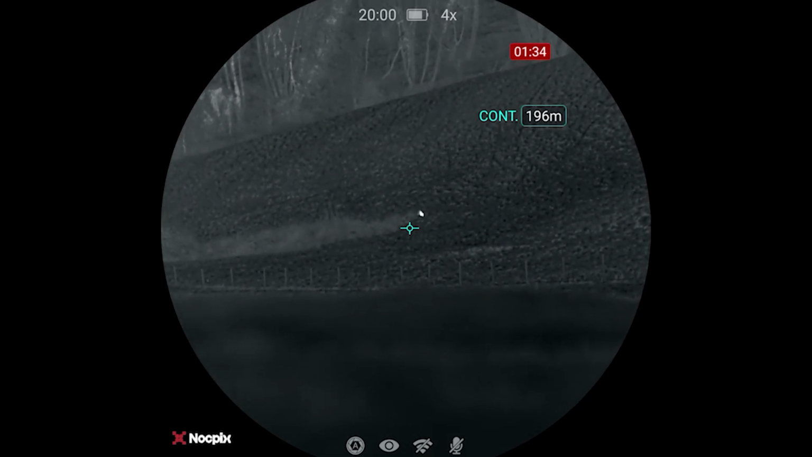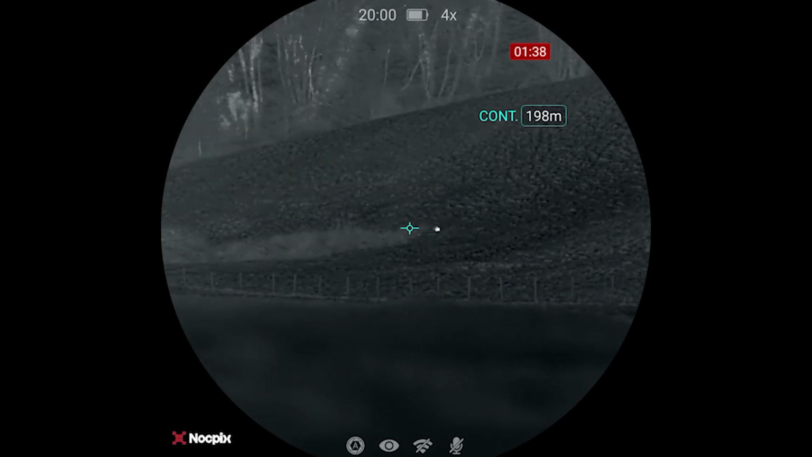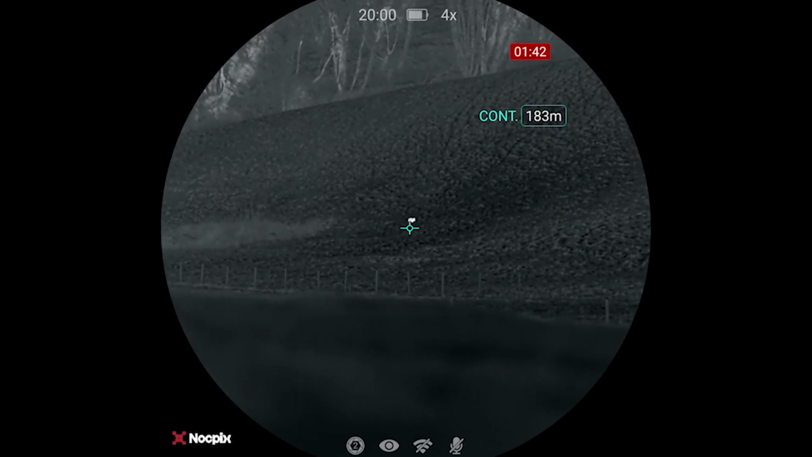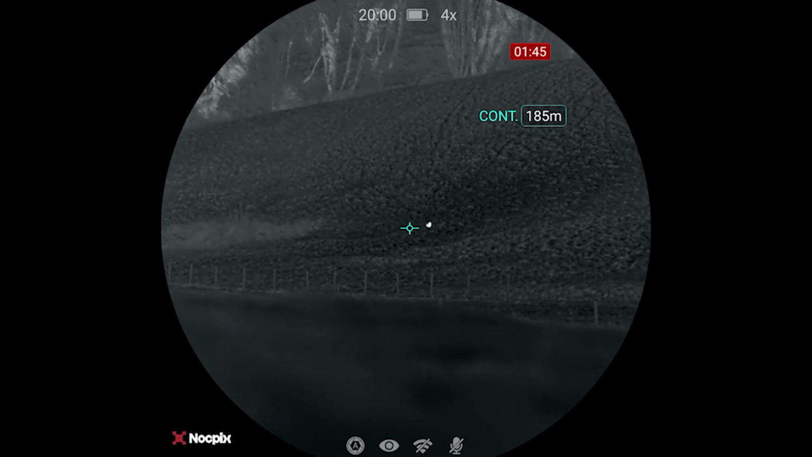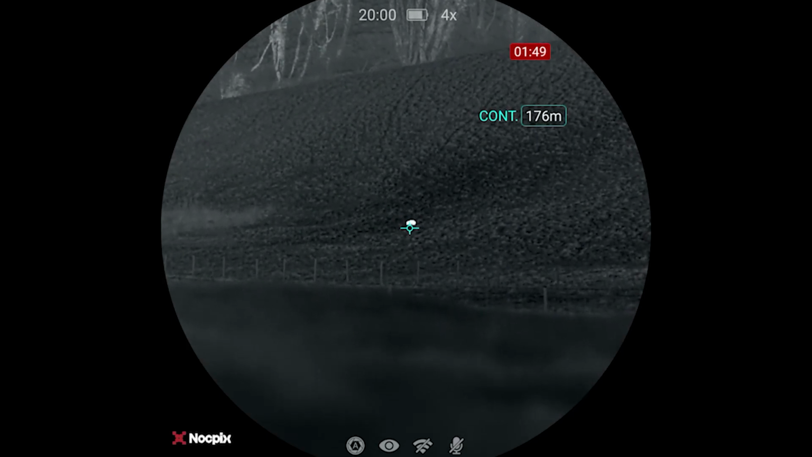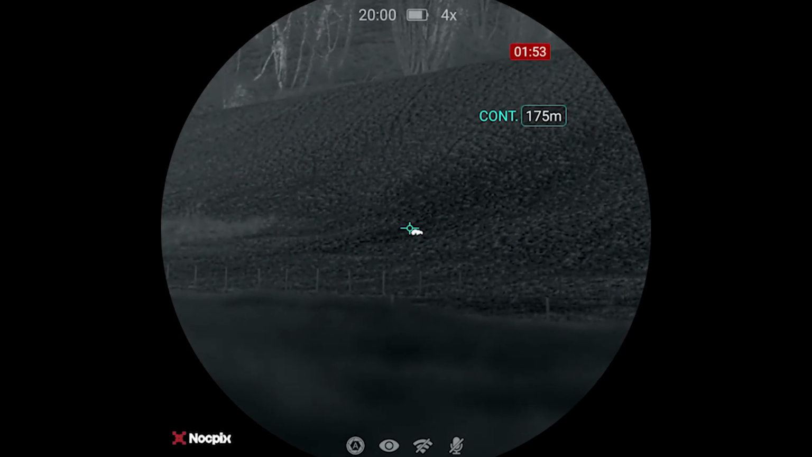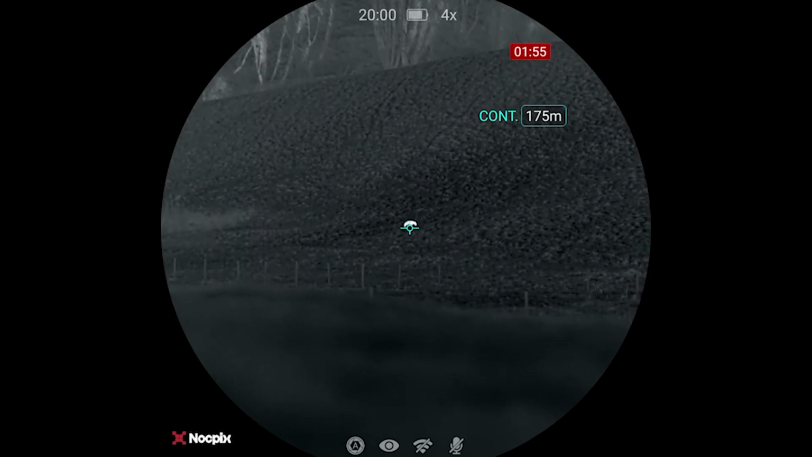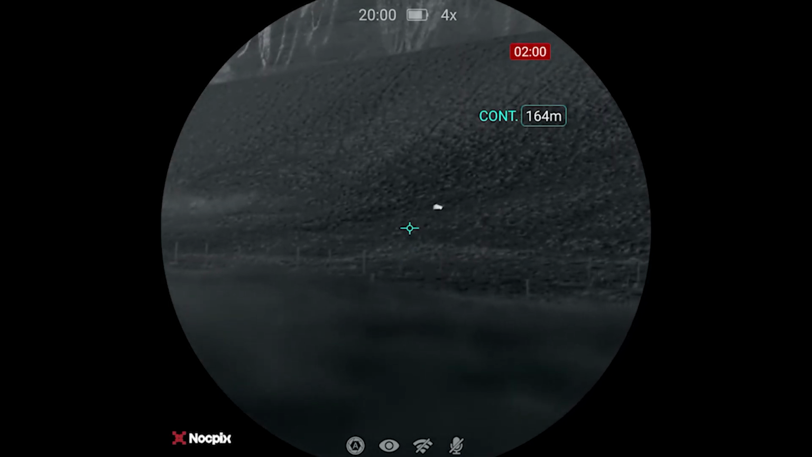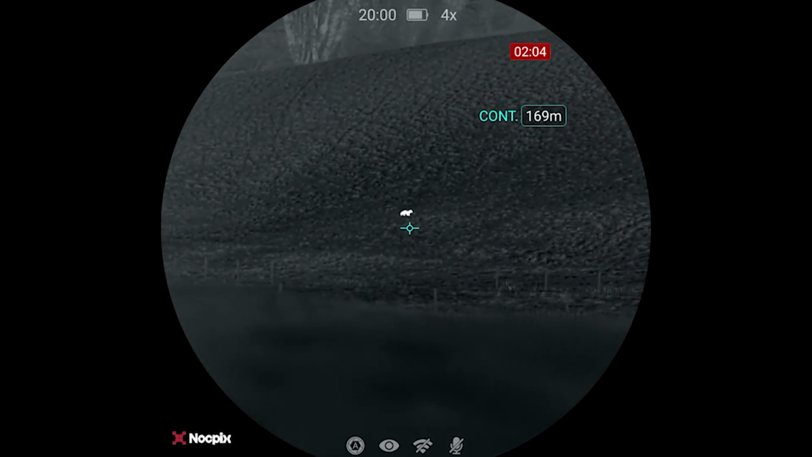So we're just viewing this evening, nothing else really, just trying to get footage for this review. As you can see the individual legs moving. This is on 4 times mag, we've already magged in, and you're not seeing masses of pixelation. It makes the unit incredibly usable, very versatile. You've got a low base mag of 2 for scanning wide areas, then you can jump into 4 for identification, such as this.